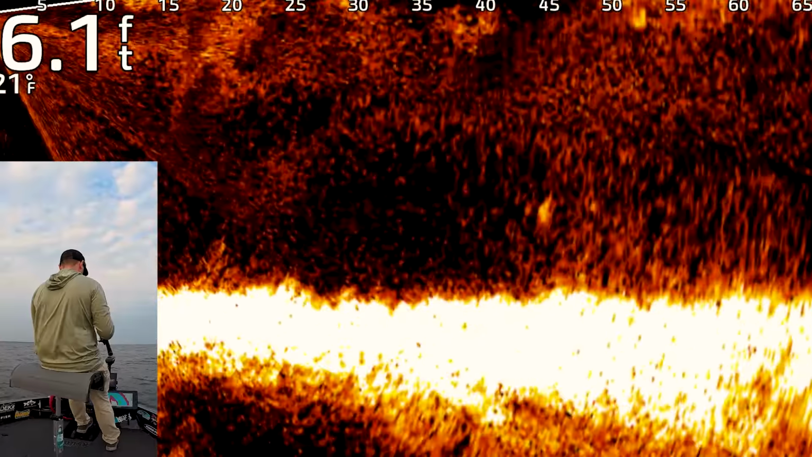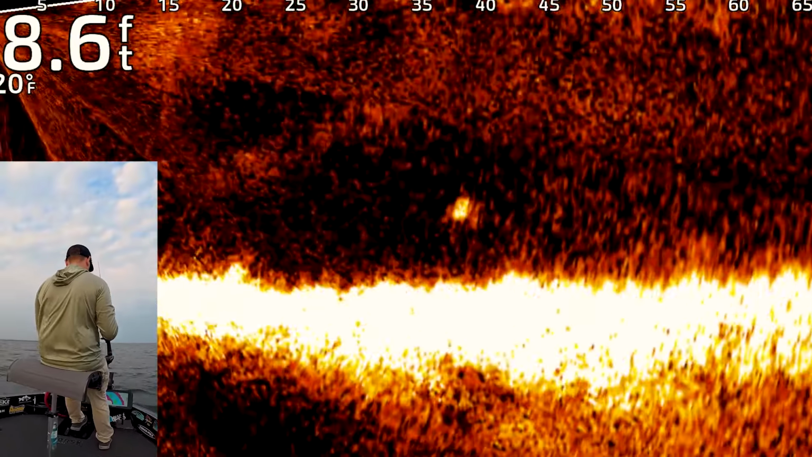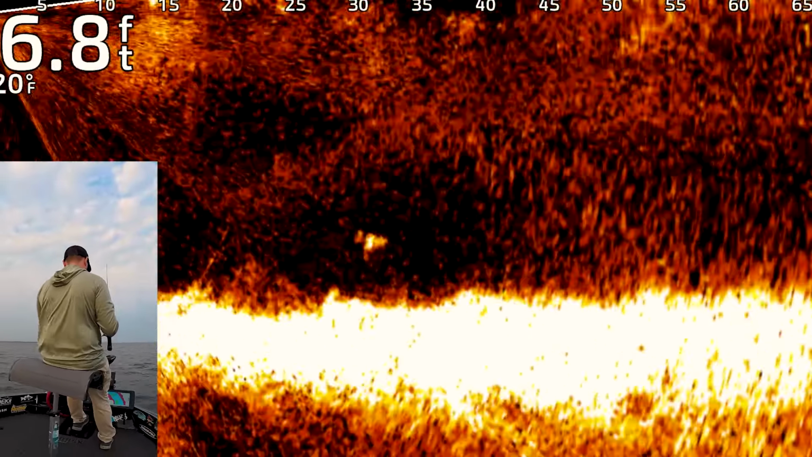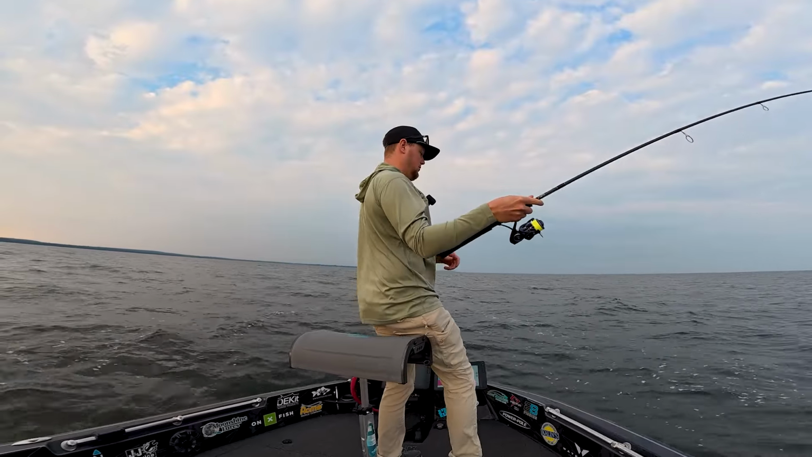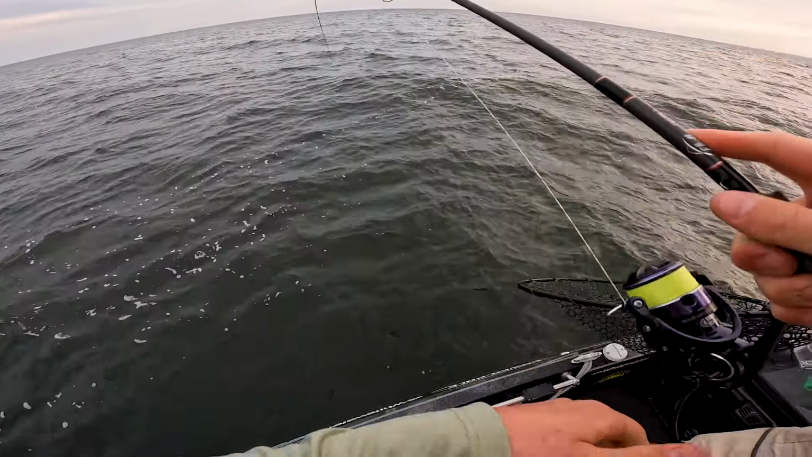Here we go. Come on. It's a nice fish. Got him. Definitely not a big one. This one was all fired up, unlike those other ones we were casting at.